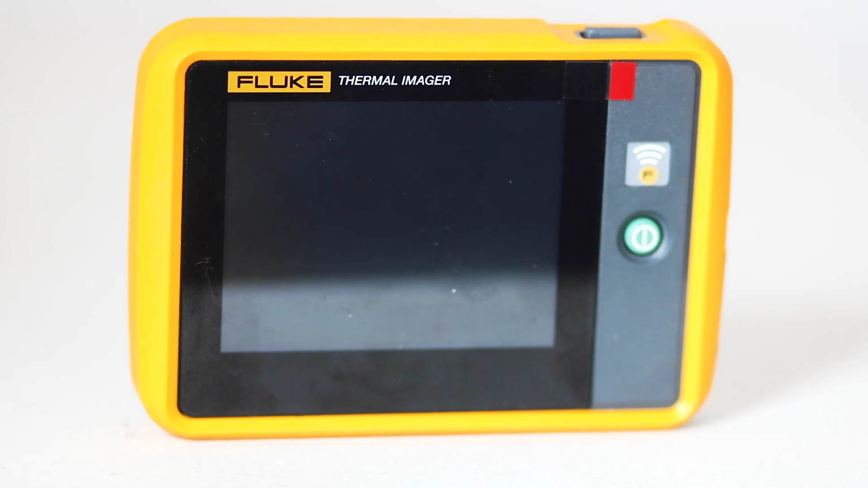Outdoor measurements are great time savers. Large sawdust piles and process pipes can be monitored, and aerial transformers and terminations can be checked from the ground.